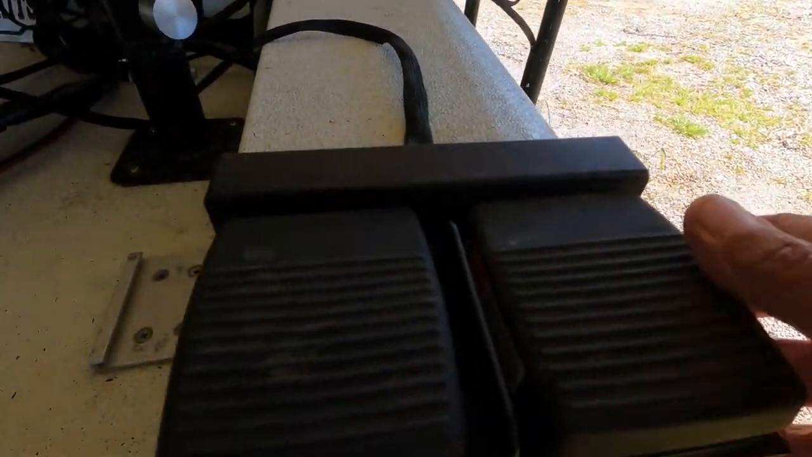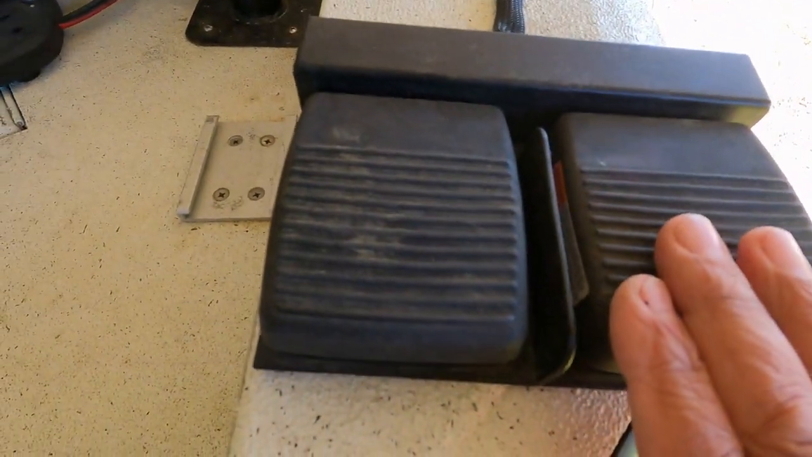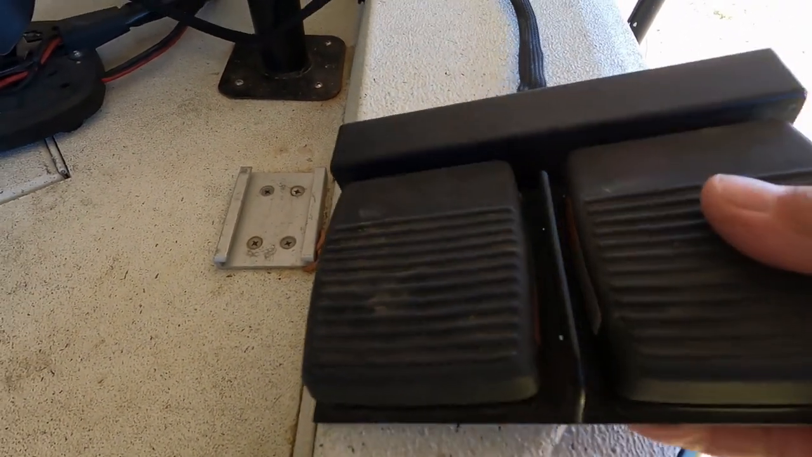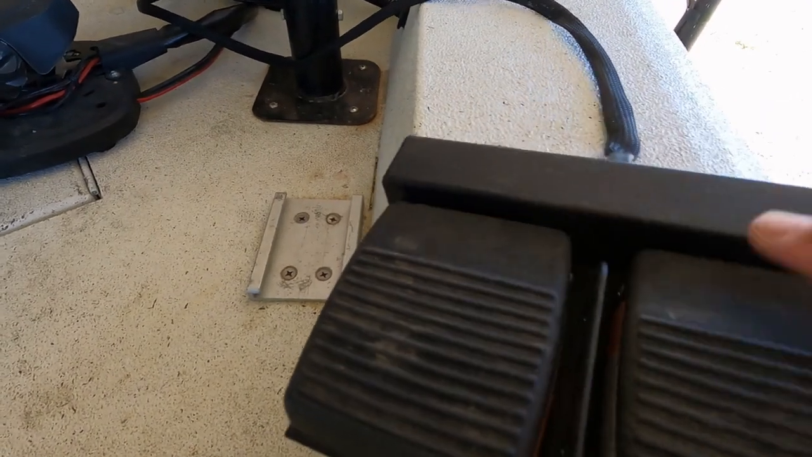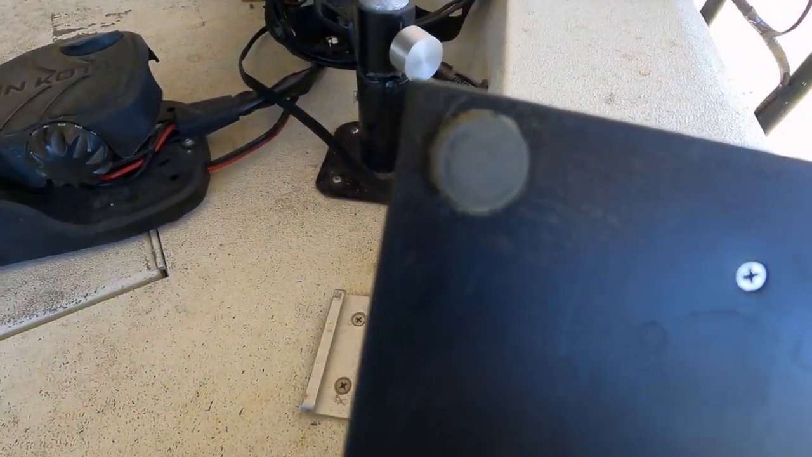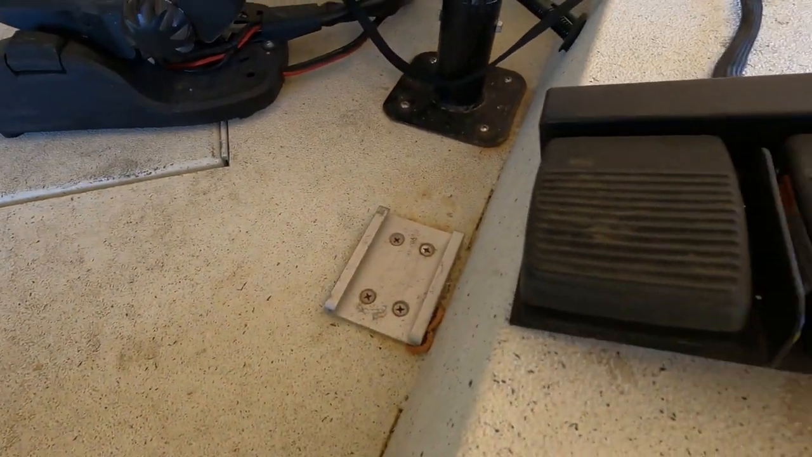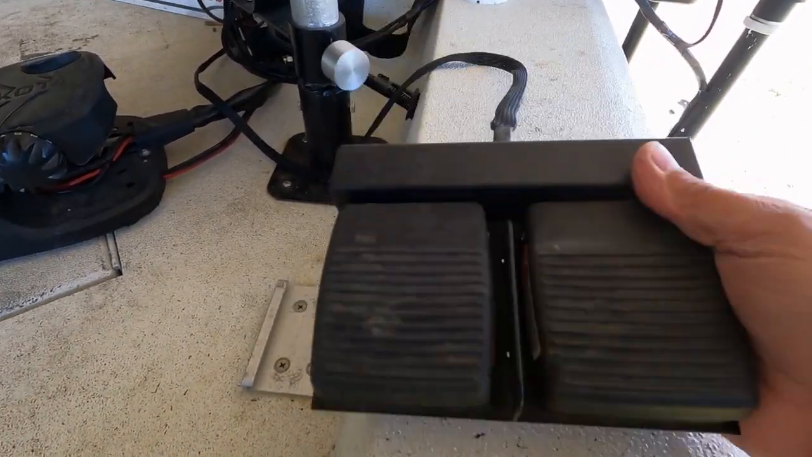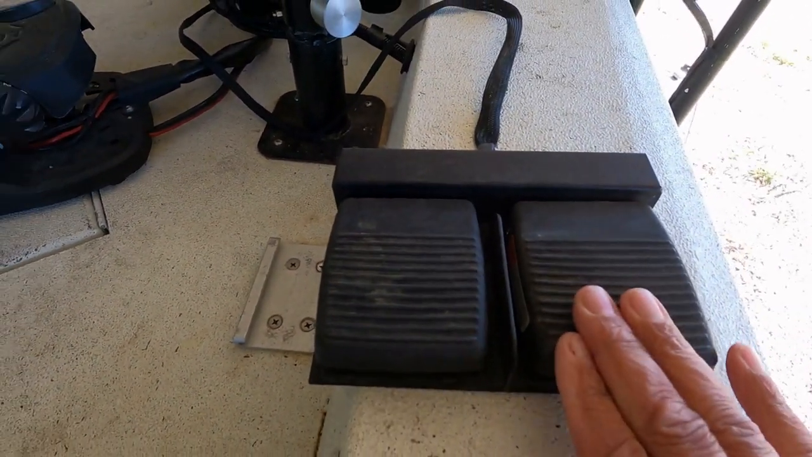So the first thing we see is the foot pedal itself. Goes to the right, goes to the left, and this is fairly heavy. You can look at the bottom of it. It's got some little rubber grommets on it that help keep it from sliding around. And this probably weighs about, I would say, 5 pounds. It's pretty heavy, right and left.